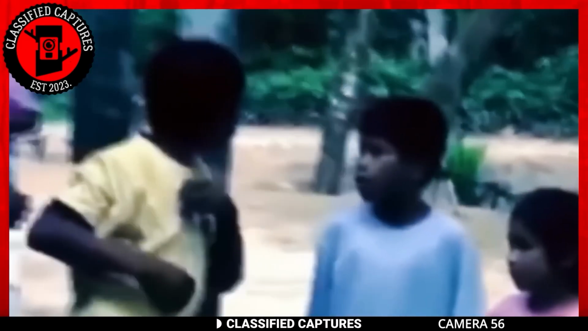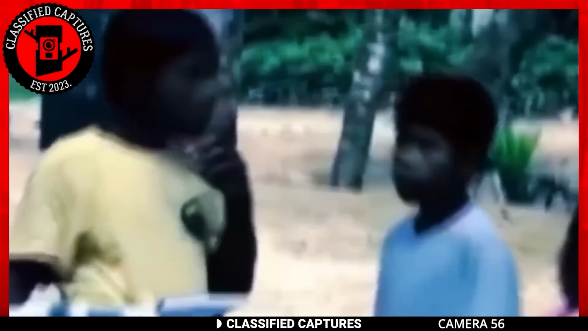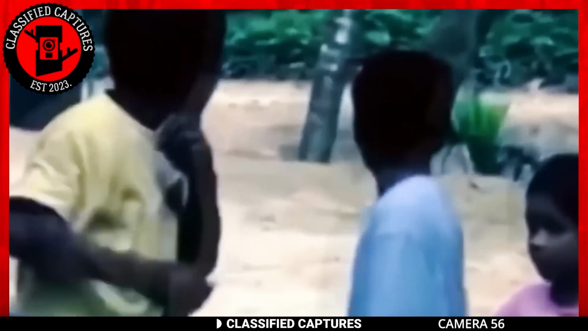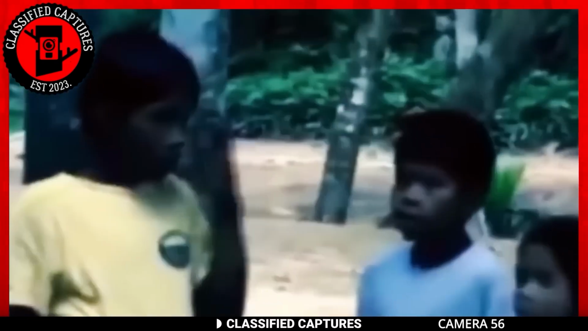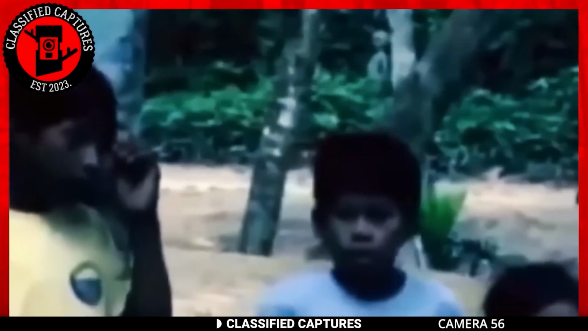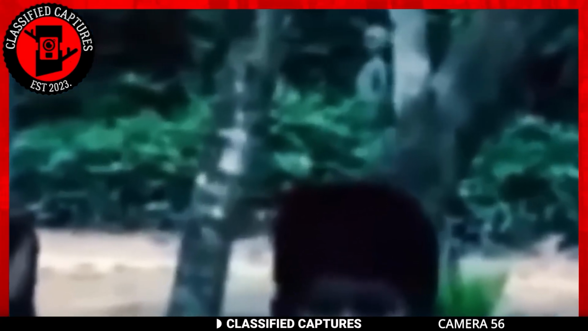Initially unnoticed, the creature remains undiscovered until one of the children eventually turns and spots it. But here's the kicker. The rest of the children are indifferent about it. This can only mean three things. First, they didn't see the creature. Secondly, it's something they're used to seeing. And third, the footage is edited. Which of these is your best bet? Share with us in the comments section.